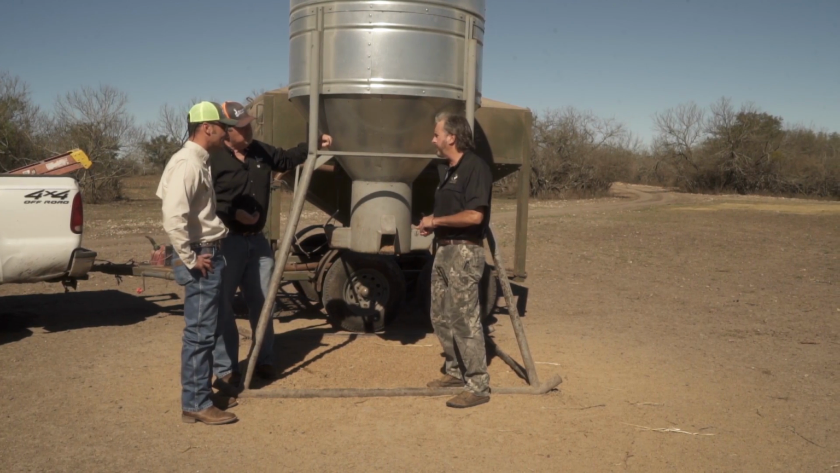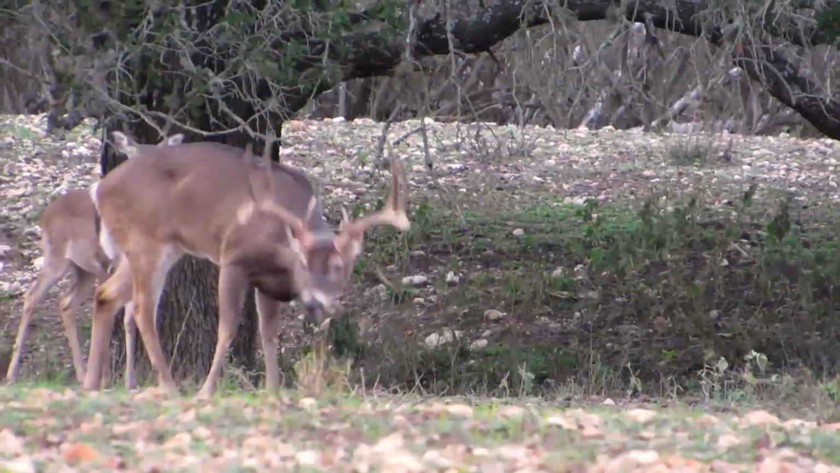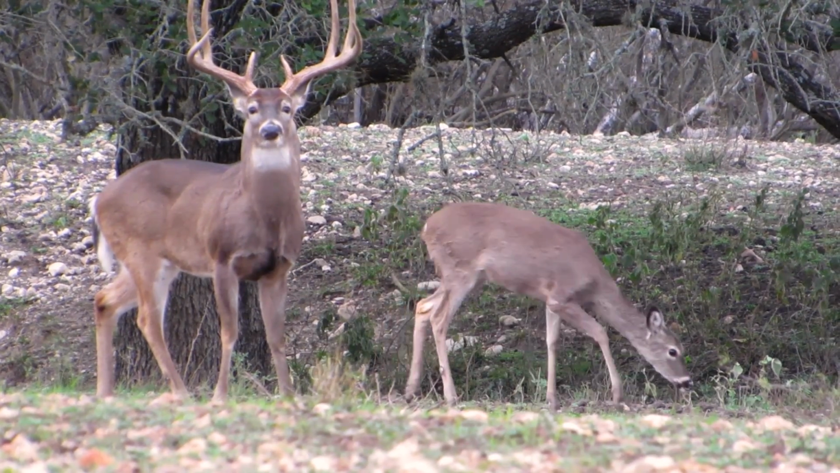One of the number one questions I typically get is how much supplemental feed am I going to use on my ranch? That's a constantly moving target based mainly on habitat conditions and the amount of rainfall you get. The amount of supplemental feed should be kind of inversely related to that.